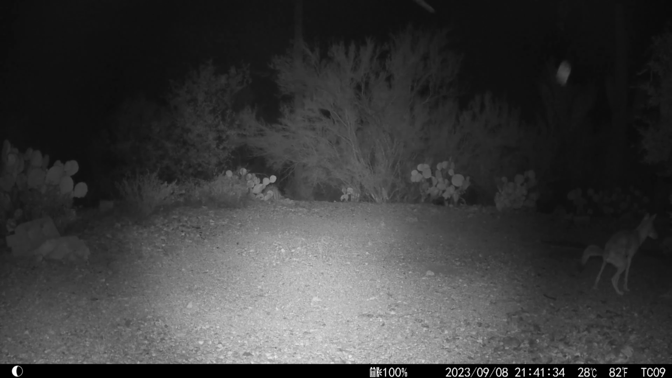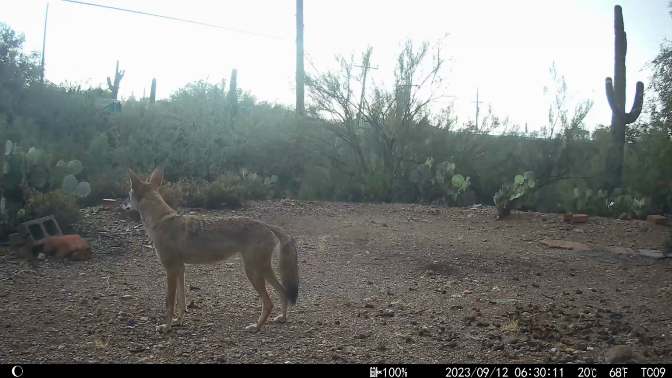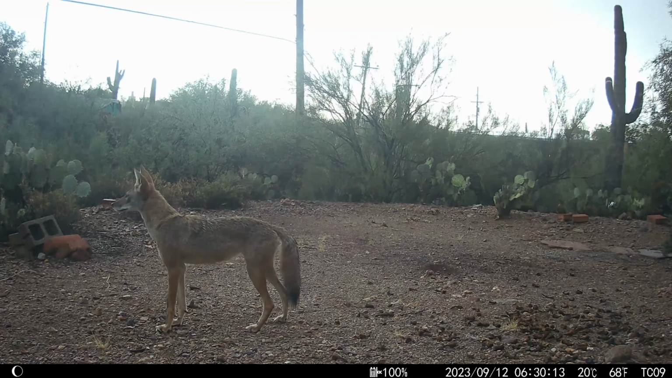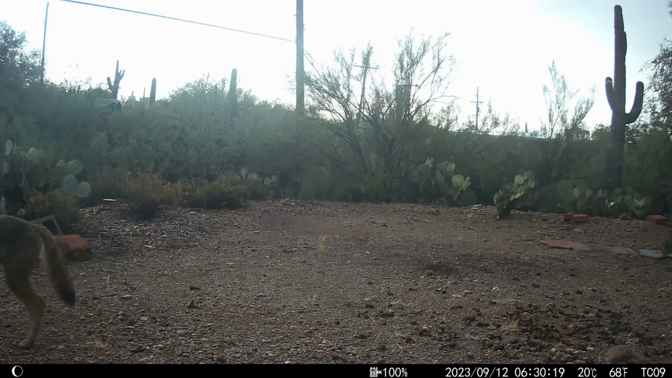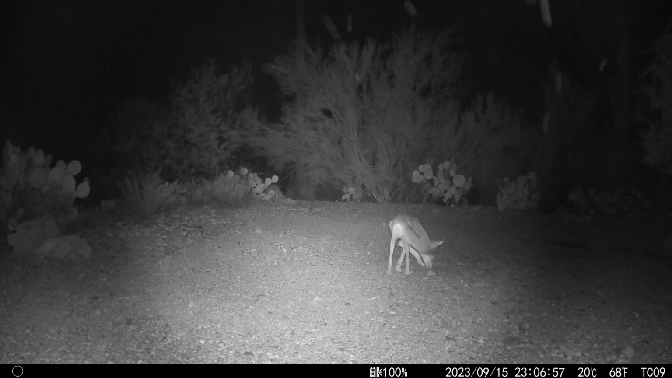Watch how this coyote acts after it marks. It gets excited like a cat leaving the litter box. What a good-looking animal a coyote is. Its rusty fur and its fluffy tail, big radio antenna ears. This one jumped over the camera.